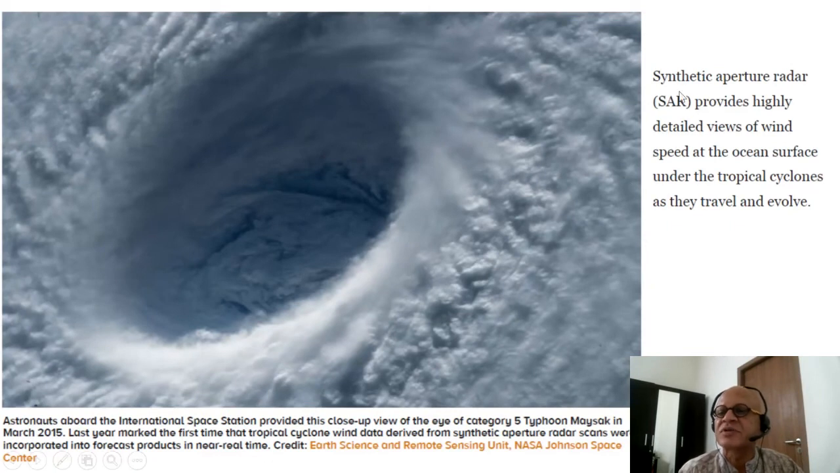The blurb says synthetic aperture radar provides highly detailed views of wind speed at the ocean surface under tropical cyclones as they travel and evolve, right? This is astronauts aboard the International Space Station providing a close-up view of the eye of Category 5 Typhoon Maysak in March 2015.